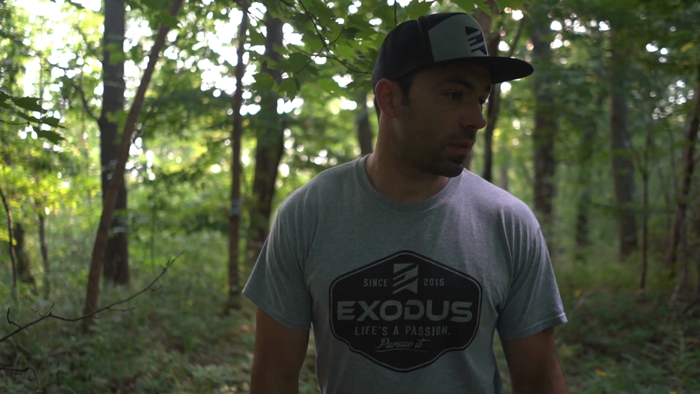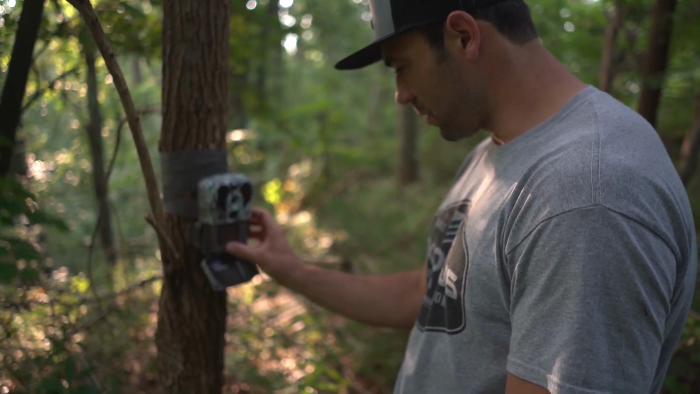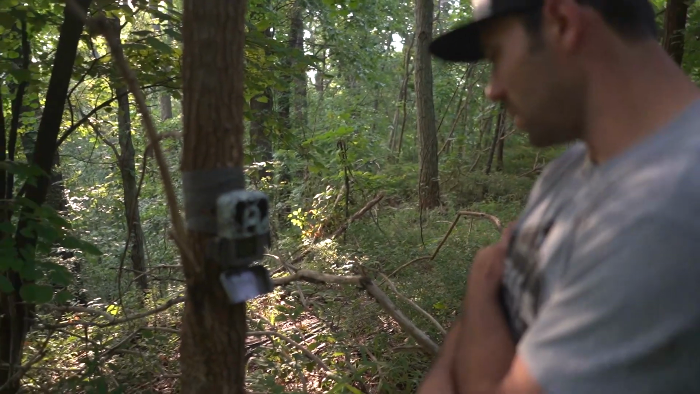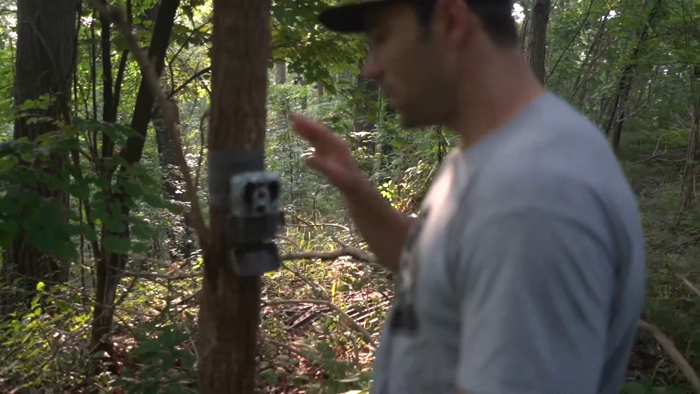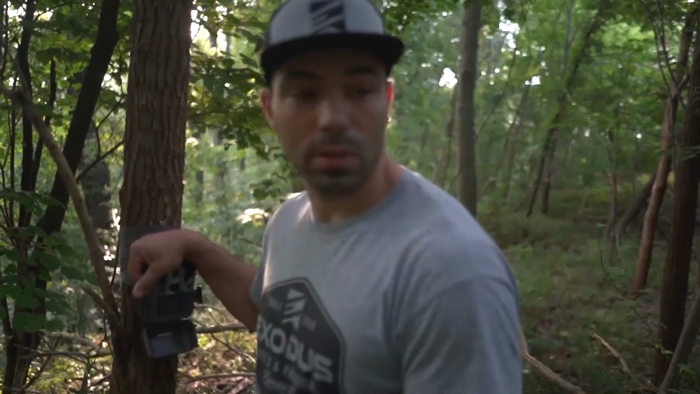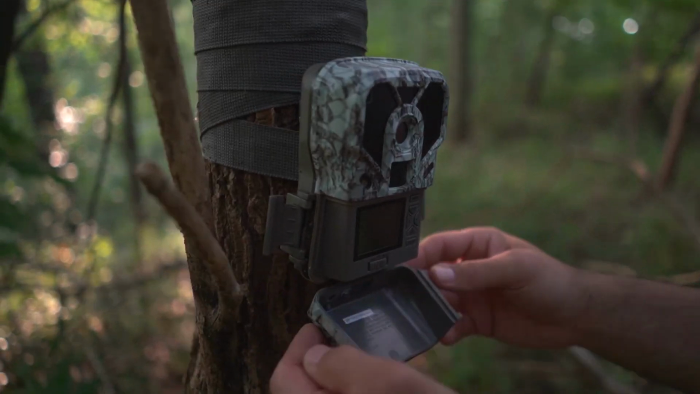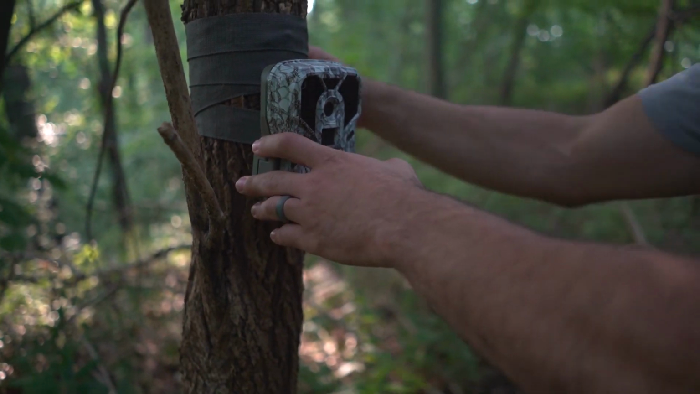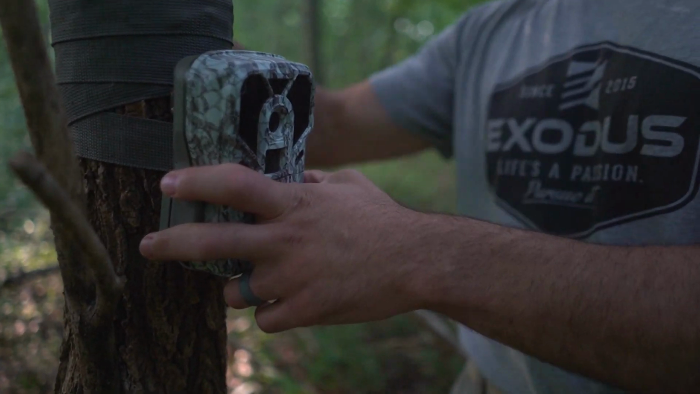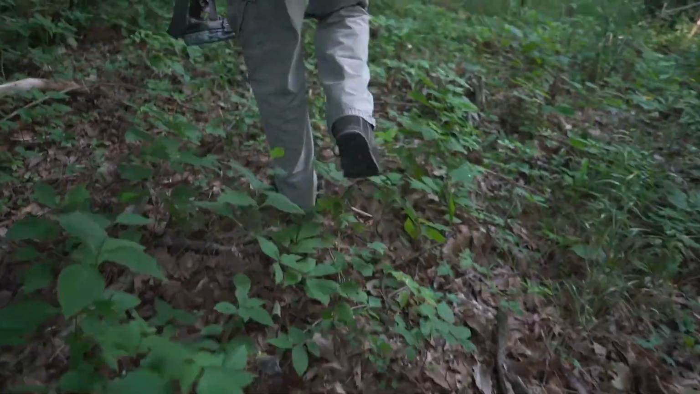So interesting to see if this card's still here. Card is still there, camera's still on. I'm sure the batteries are dead. Batteries are dead. So we're just gonna pull this camera. There's not gonna be much happening here until October, till these scrapes start to open back up. Maybe we'll throw a set of batteries in when we get to the truck, and just buzz through some photos, see what's on here. So we're just gonna pull this down.